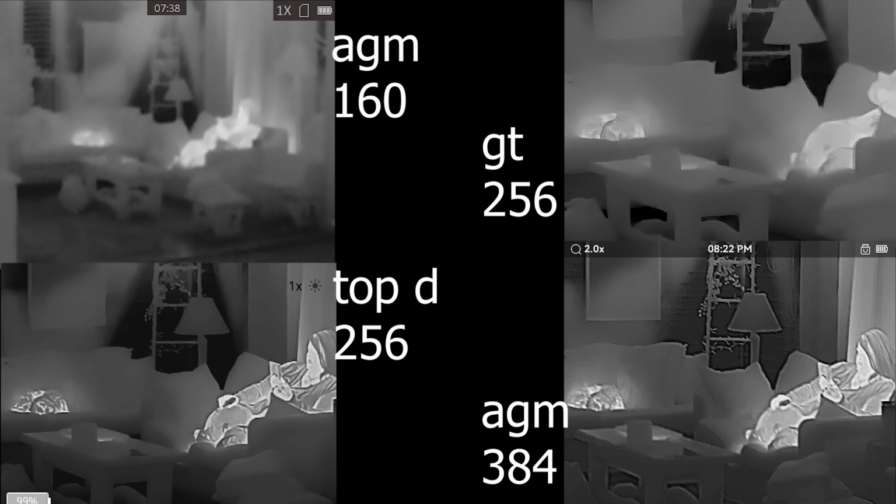All right, so here we go. We got some pictures of these things to look at. Up here we got the AGM 160, the GT 256, the Topdon 256, and the AGM 384. You look at this. This is set under 1x position, so this is as zoomed out as they can go. You can see ultra wide on the 160. Pretty tight on the GT 256, and then pretty good on the Topdon and the AGM 384. This is from about 16, 17 feet away in my house there.